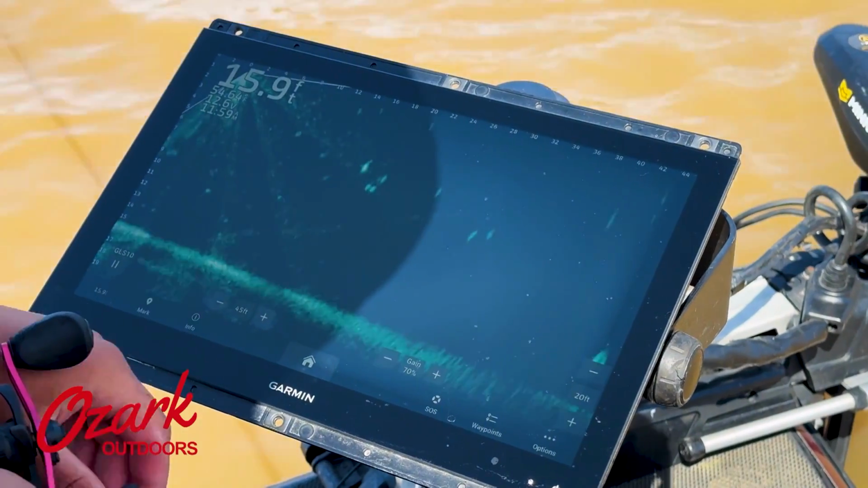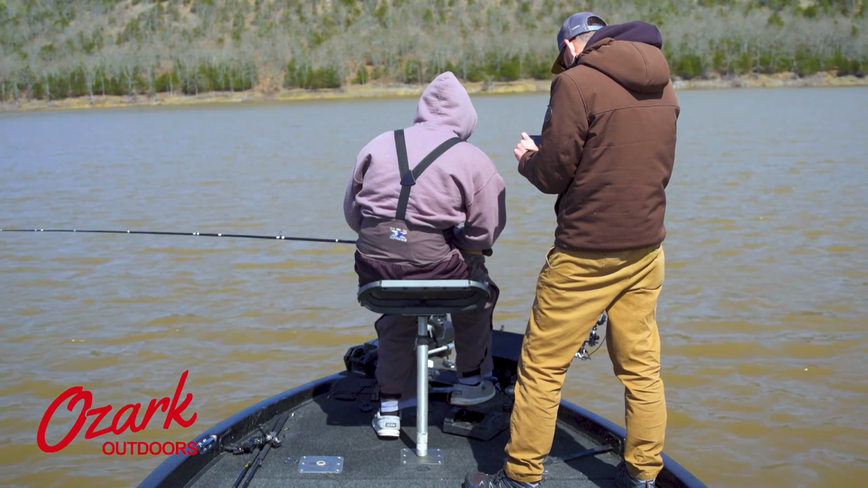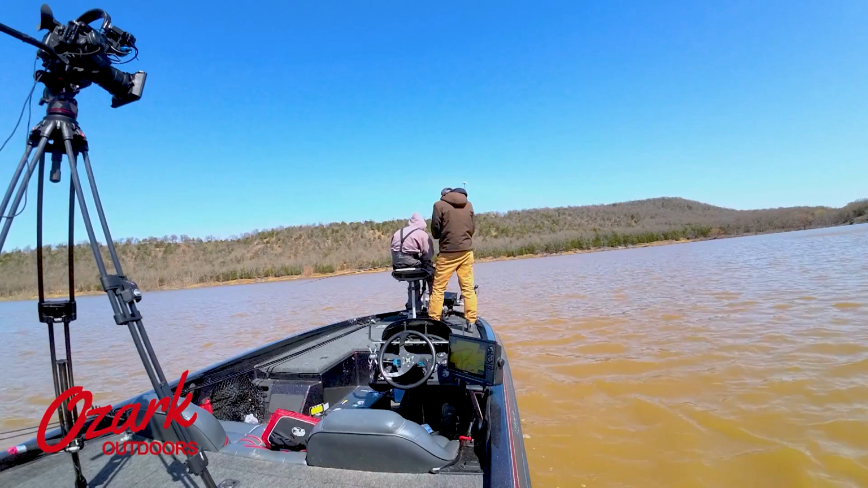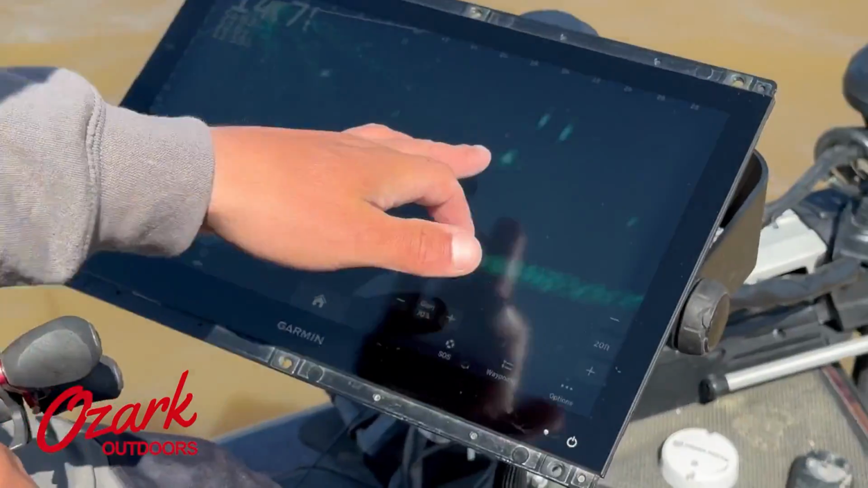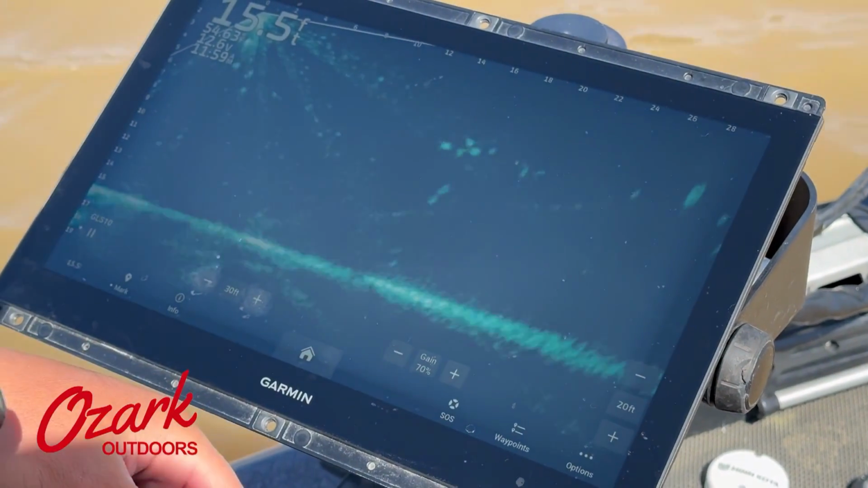I'm just trolling around looking for that perfect image of a crappie. Most of the time when you see a crappie, he's going to be sitting still, not really moving around a whole bunch, unless they're spooked, and then they'll move. So here's a fish right here. That head slightly pointed down, and you can see that tail wagging back behind him. Definitely another sand bass there.